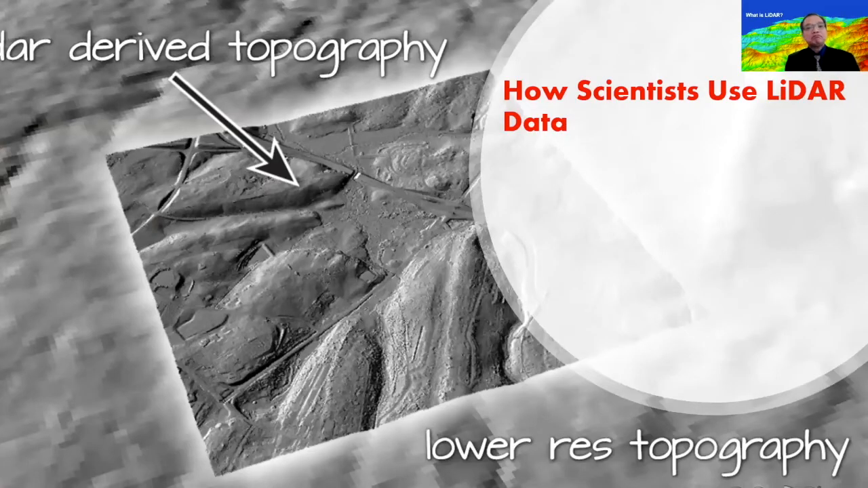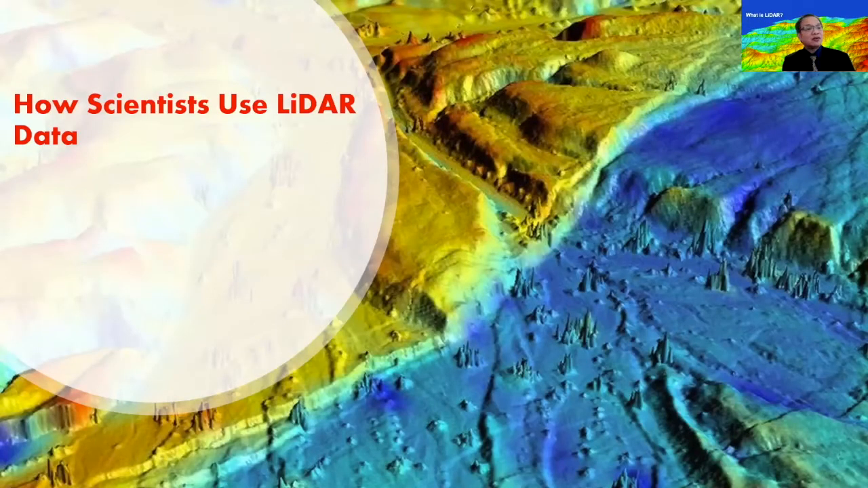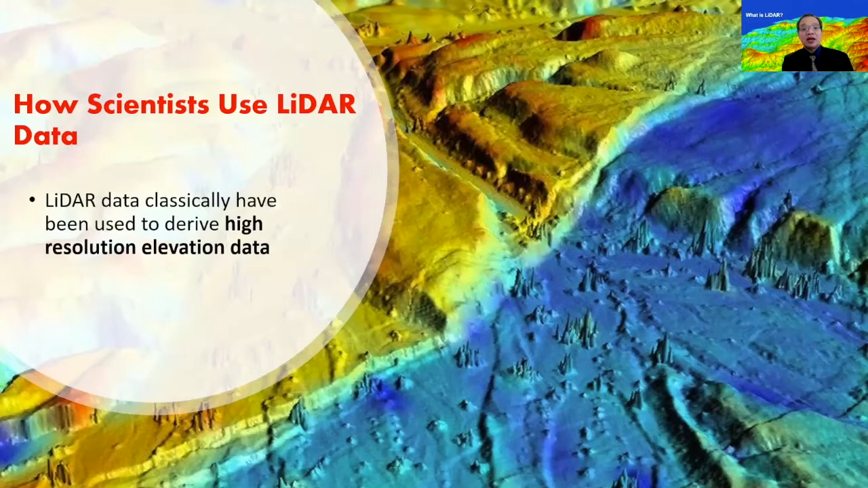Now, how do scientists use LiDAR? There are many uses of LiDAR. It's been spelled out in some of the videos earlier. One of the products coming out of LiDAR is the digital elevation models, which are digital representations of topography. It has a lot of applications and uses, of course, one of which is in hydrology as well as civil works. DEMs are useful for many applications.